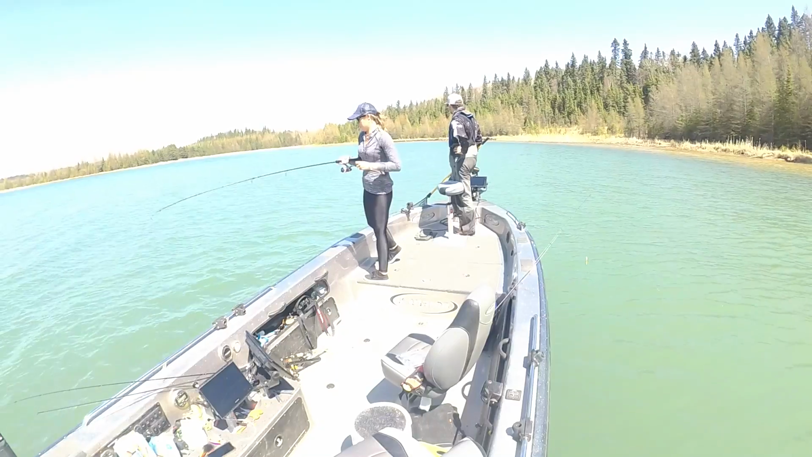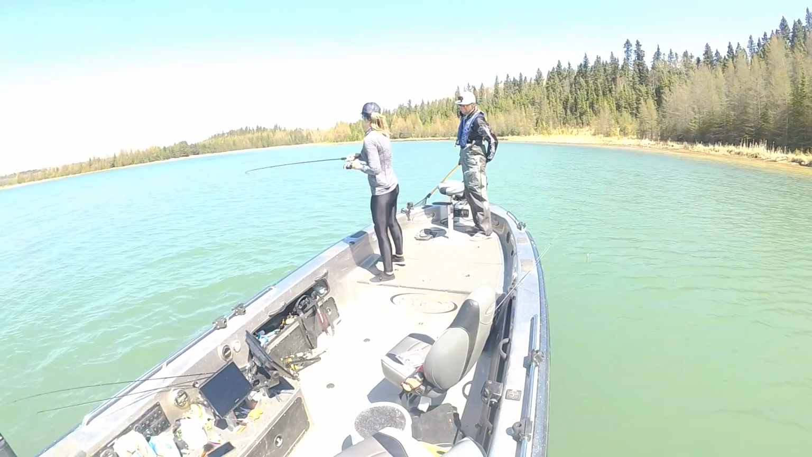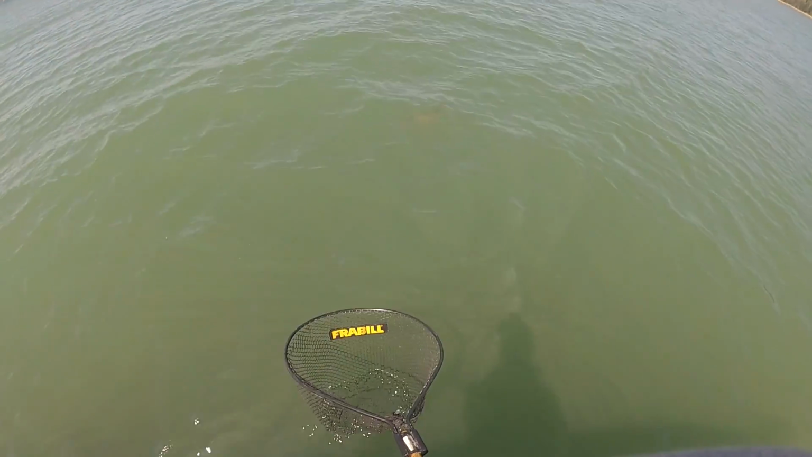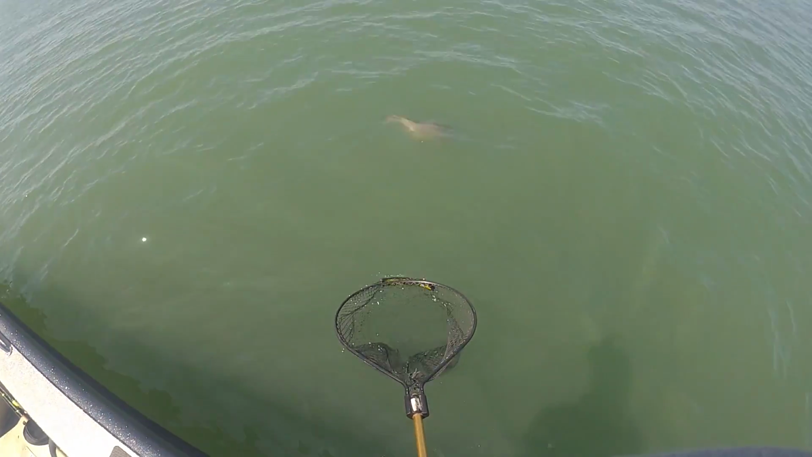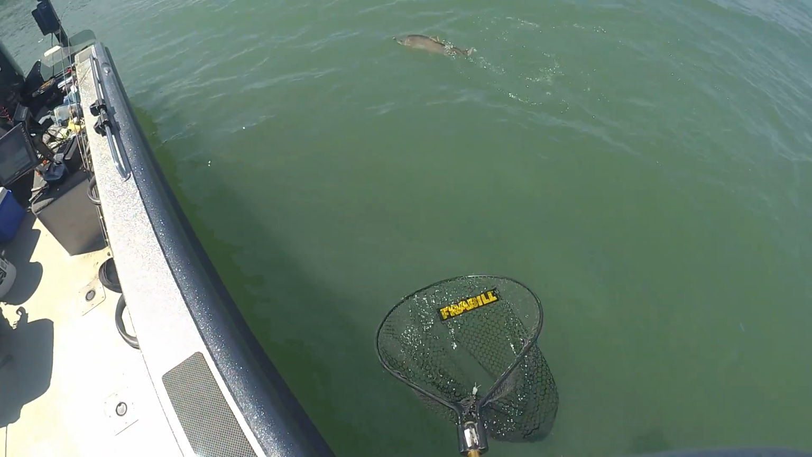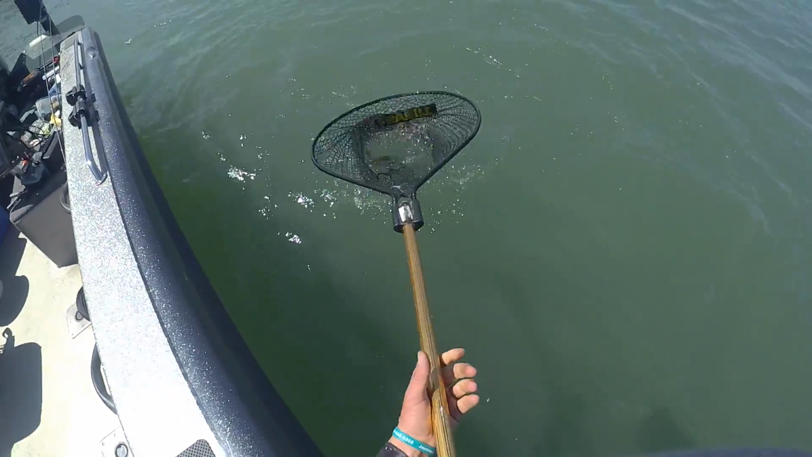Whoa, that felt weird. Woo! It's pulling. 28-inch brown. This is big. 28-inch brown? Or a 28-inch splake? What is it? Yeah, big brown. Really? That's what it's looking like. Dude. Stupid big brown. Stupid big. Oh my goodness. Michelle, look at this brown. Please come here. Come here. Thank you. Yes!